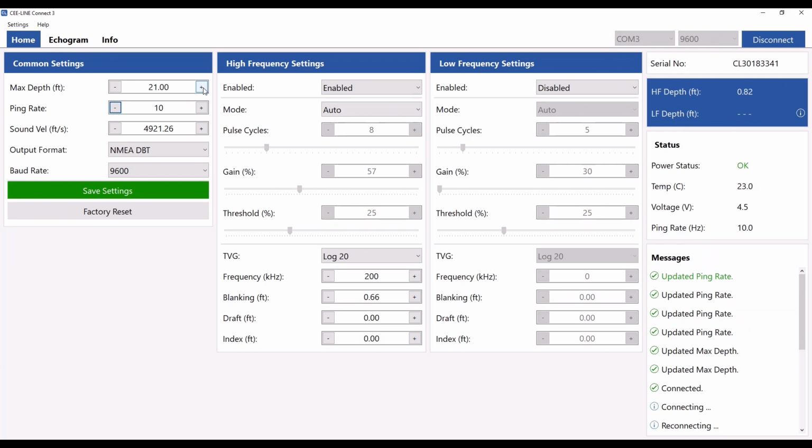It doesn't need to be just slightly over what you're actually surveying. You don't need to pick 22 feet if you're expecting 20 feet of depth. But you also don't want a maximum depth of 100 feet if you're only going to be in 20 feet of water. It helps the echo sounder out, and also enables you to get a better resolution on your data.